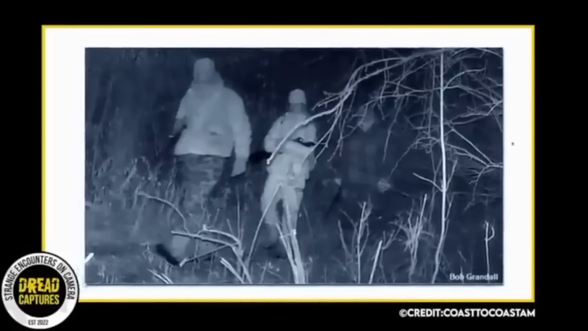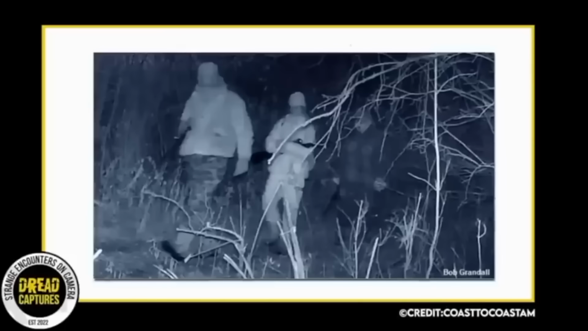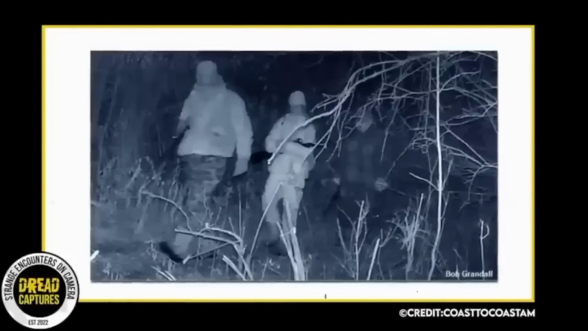Wow, that's crazy. With that in mind, what do you guys make of this figure in the image? Could Bob and his daughter have been followed by the ghost of the man who once hunted that same area? Who once lived in their house?